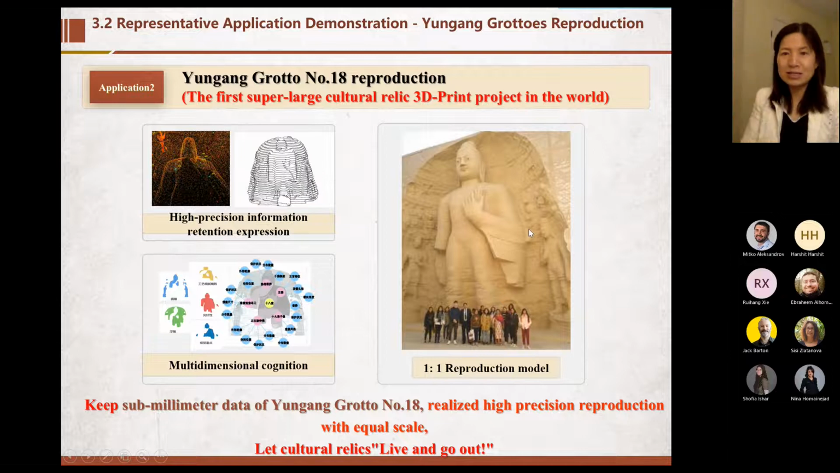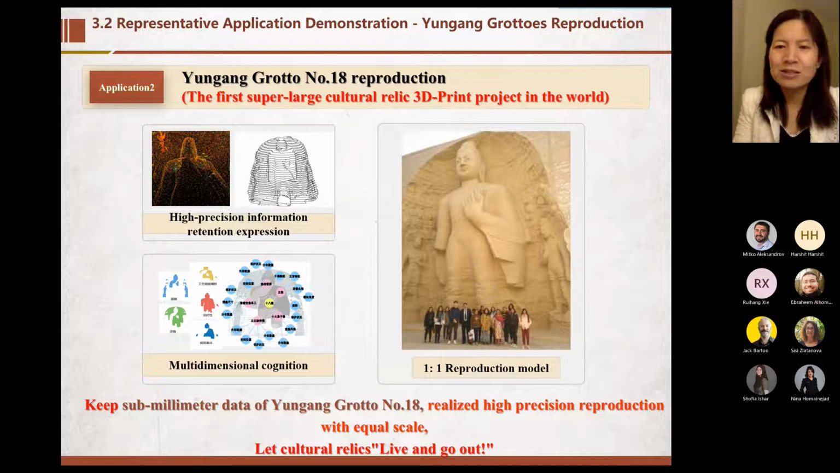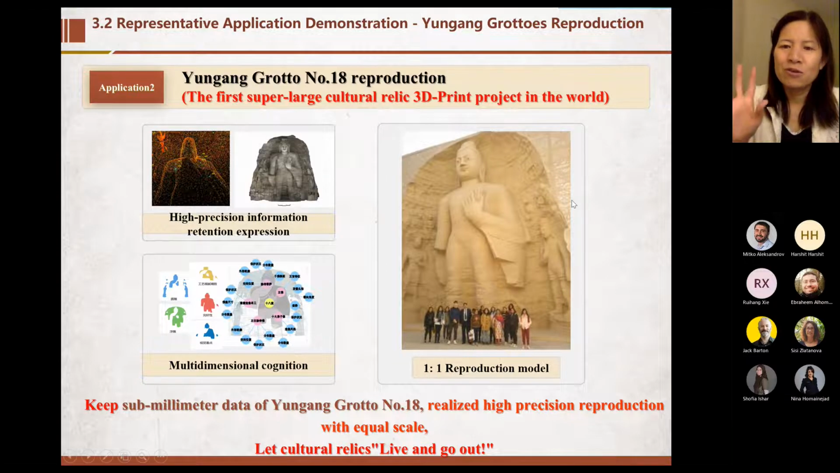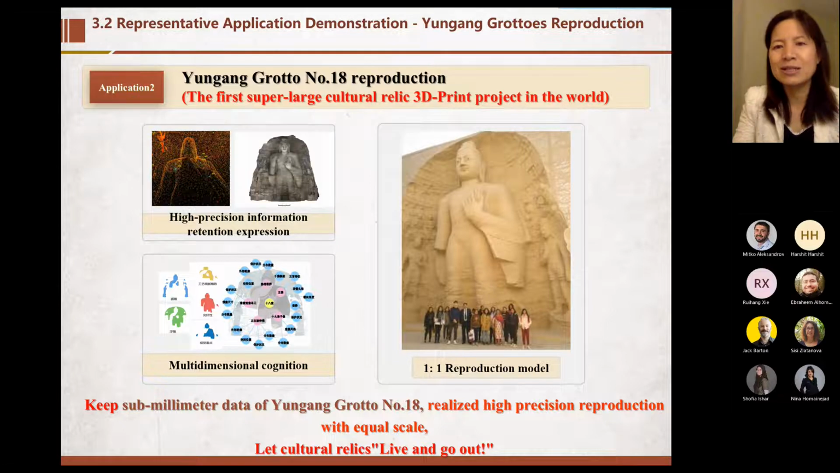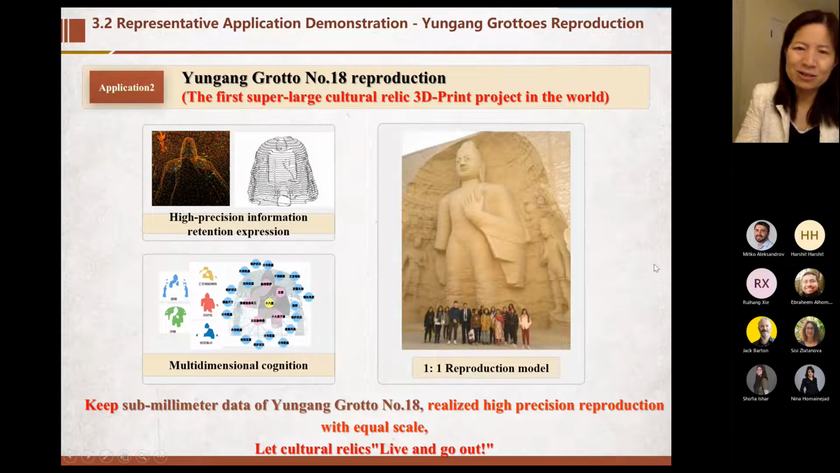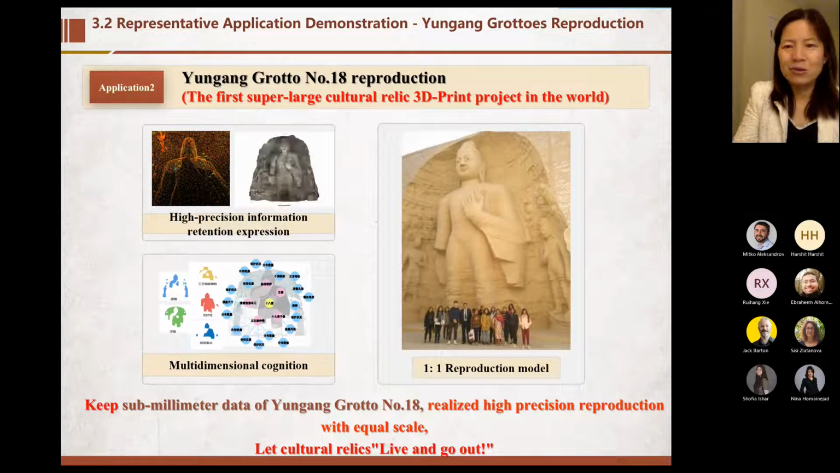It's almost 20 meters high. We reproduced the statue 4 times. The first time just the head, the second time maybe 10 meters, and the third time 10 meters also, but a different material. But finally, it's about 20 meters. So it's very interesting.